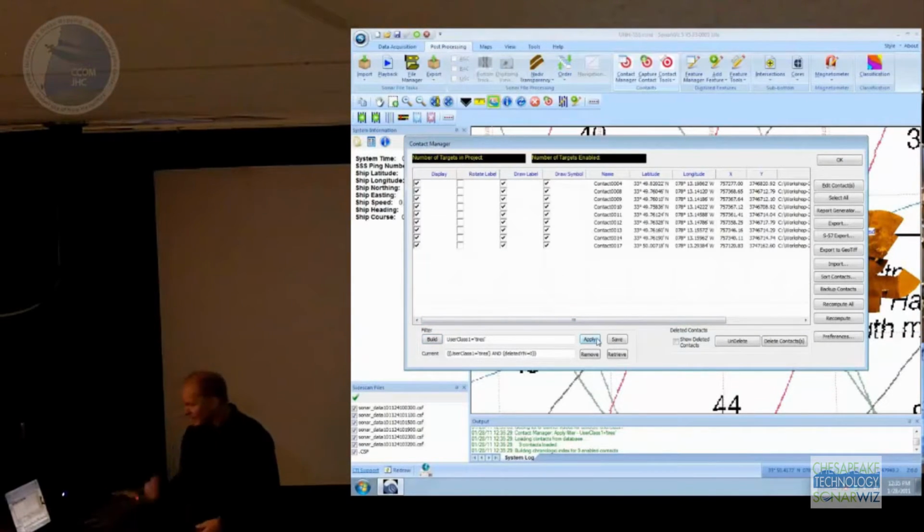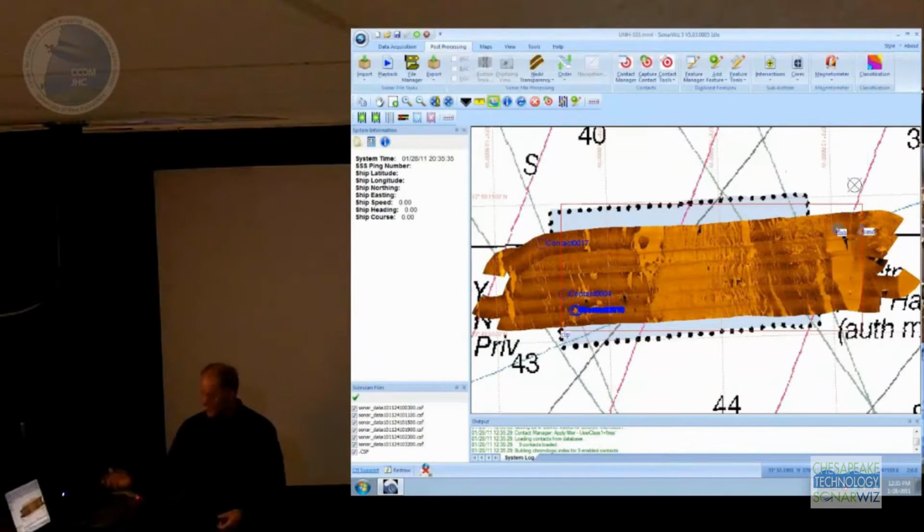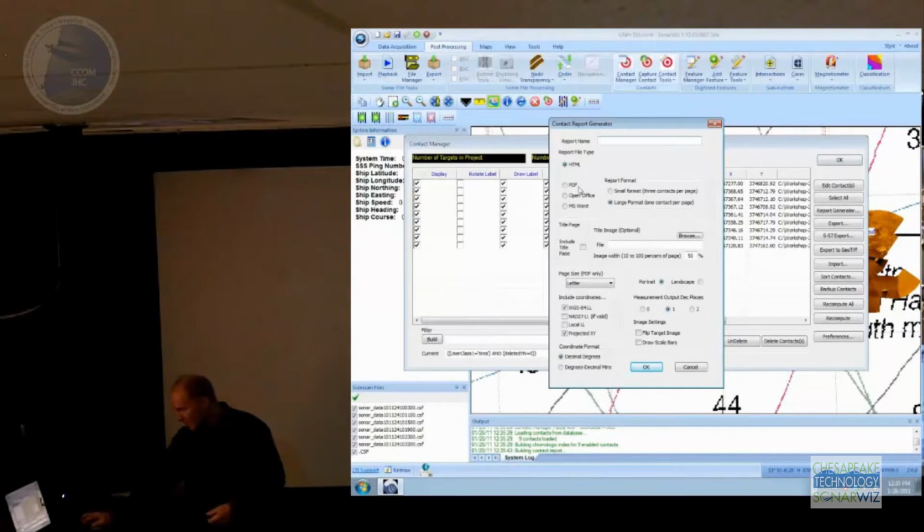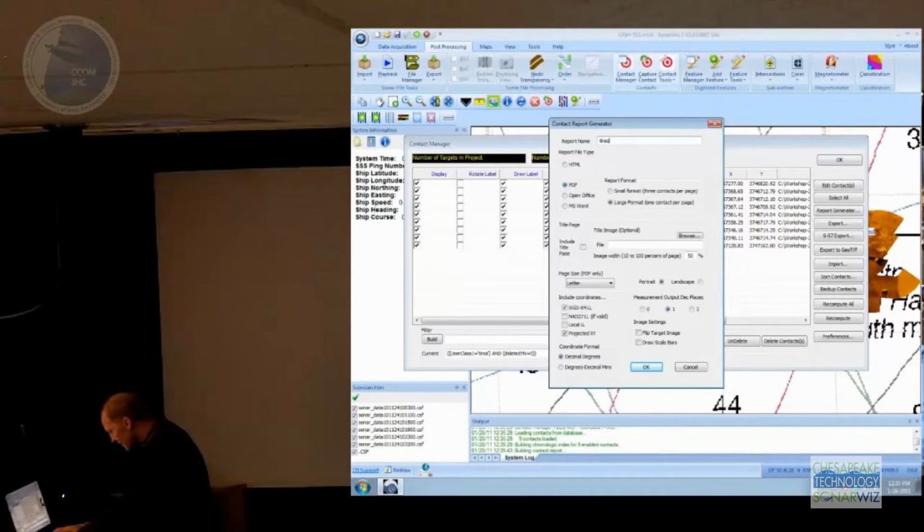But if I apply this query to the contacts and press OK, everything I see on my map now is a tire. Okay? And everything in the contact manager is a tire. So if I go back to the contact manager again and I build another report, let's build a PDF file this time. Call it tires.